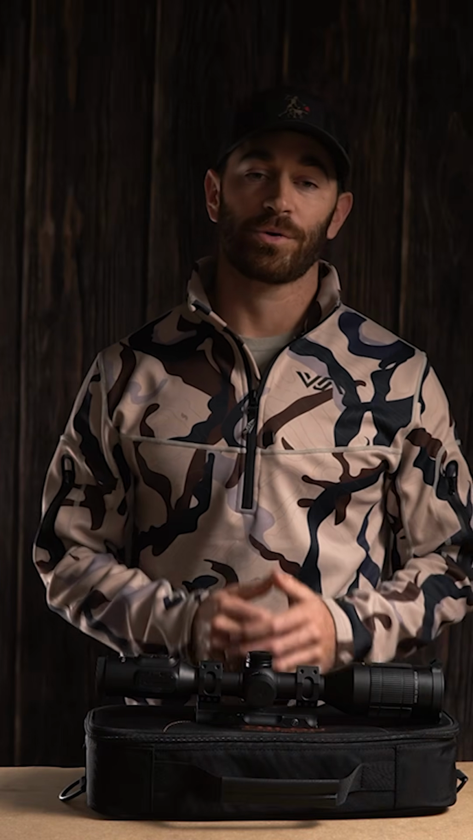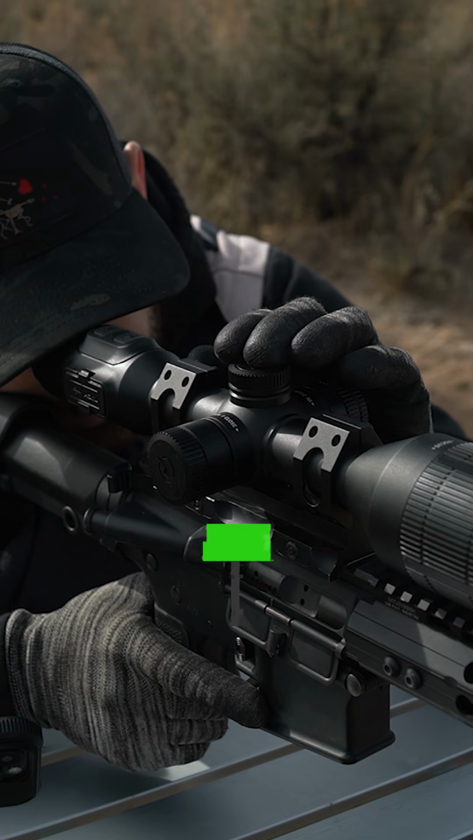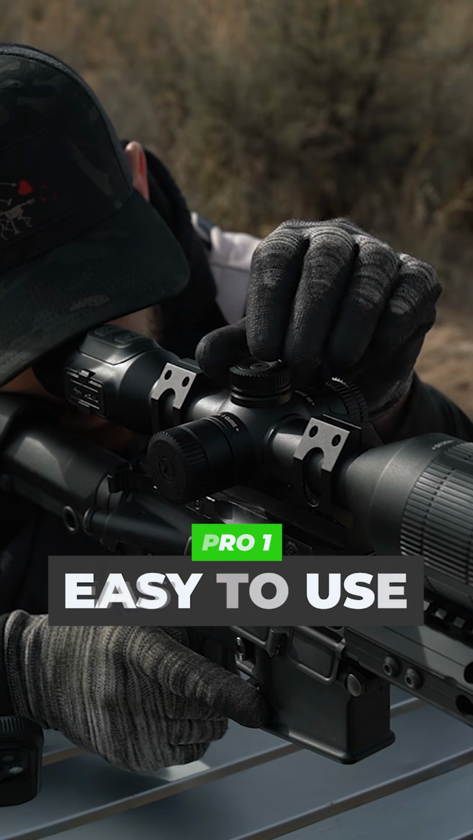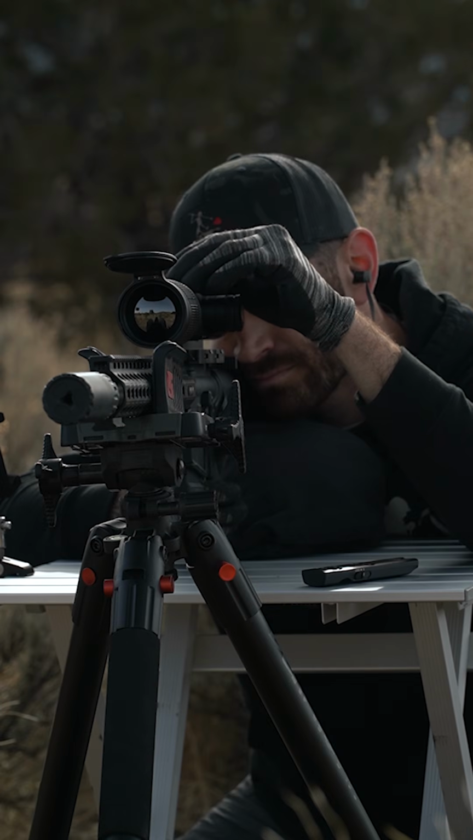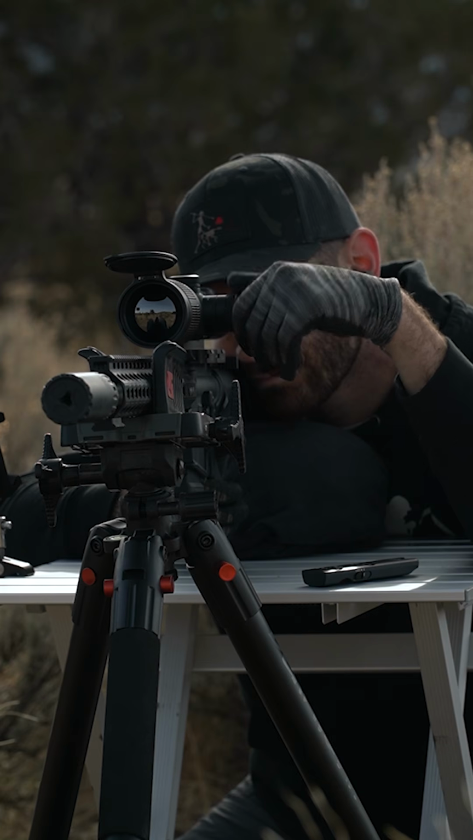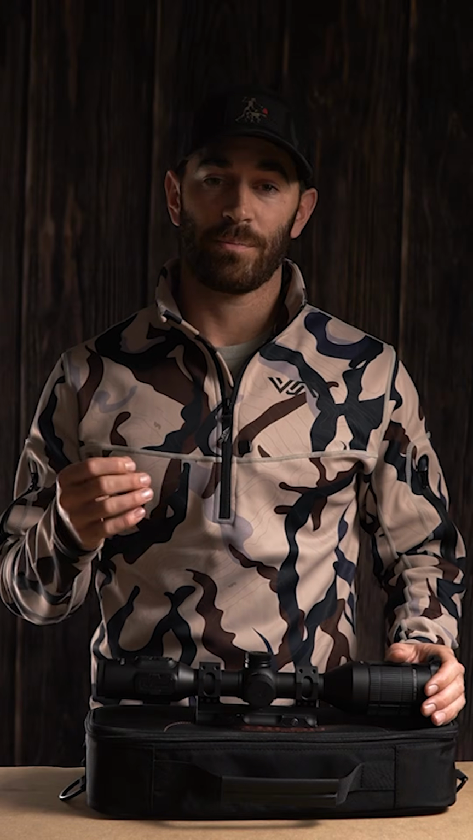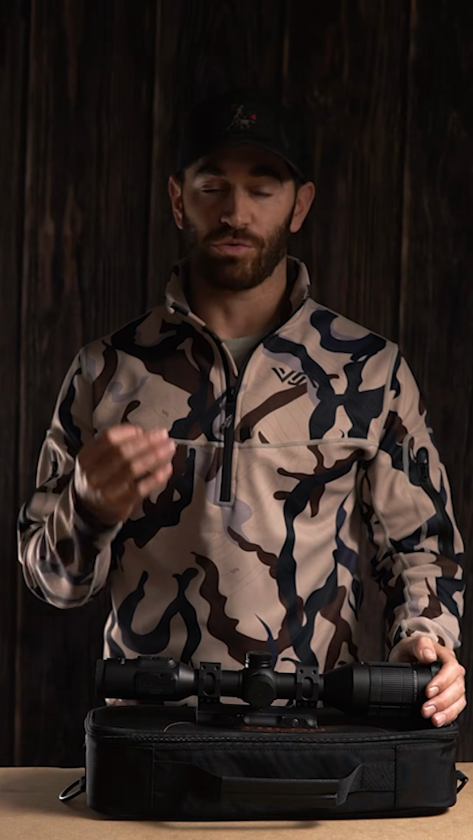Getting into the pros, I will say there are many, but here are my top pros. Number one is the ease of use. Before I even read the instructions, I started to mess around with it, like I'm sure we all do when we get new toys, right? And I did find that I was able to navigate through the menu pretty easily. One of the nights I went out with a friend of mine who has a thermal, and when I was looking through his and trying to adjust some of the settings, it was definitely confusing as to what buttons do what and how to make a simple brightness change.